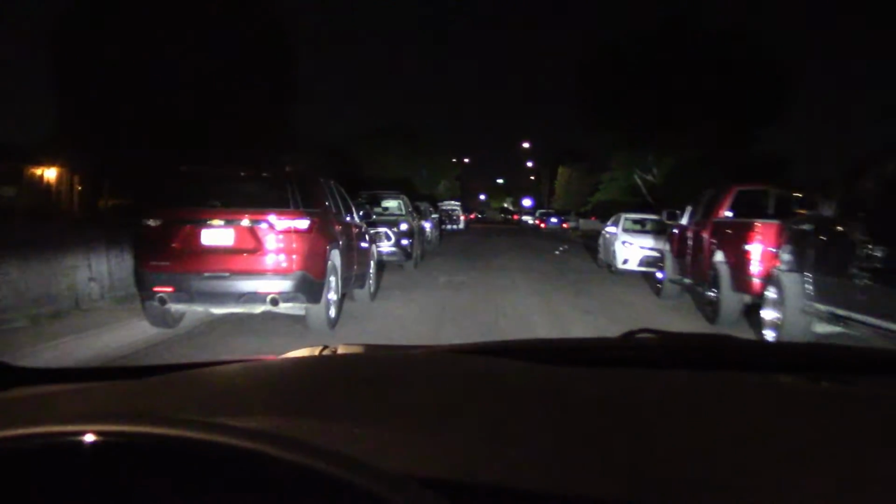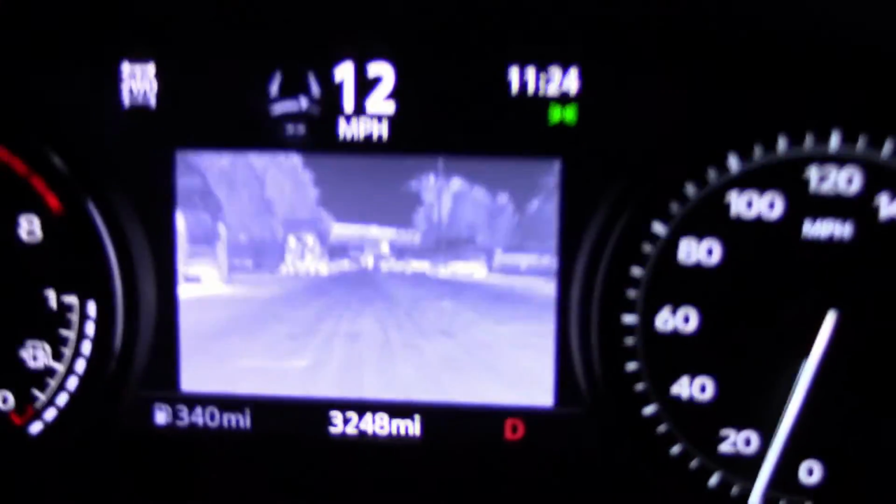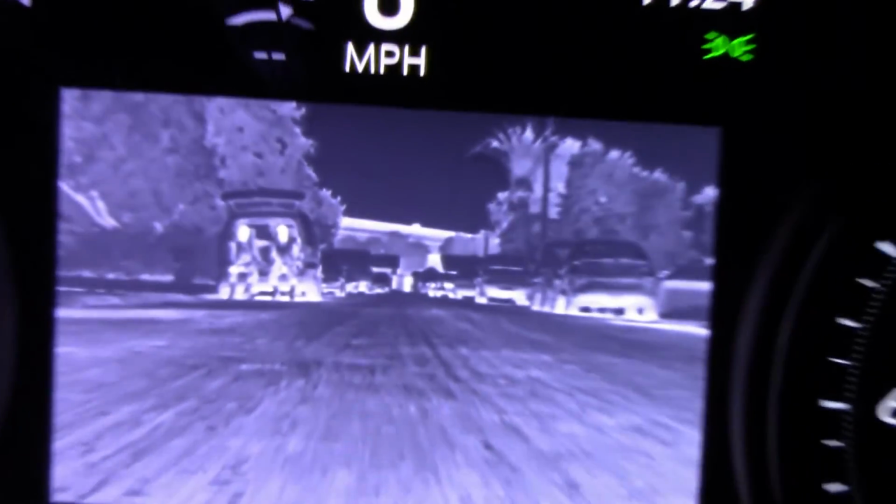And for a dark, dingy street test, these headlights do a pretty good job. Low beam, high beam. Oh, high beam works good. Low beam. And I see 2 people sitting on their, oops, let's focus. There we go, 2 people sitting on their vehicle. Don't know they're being watched.